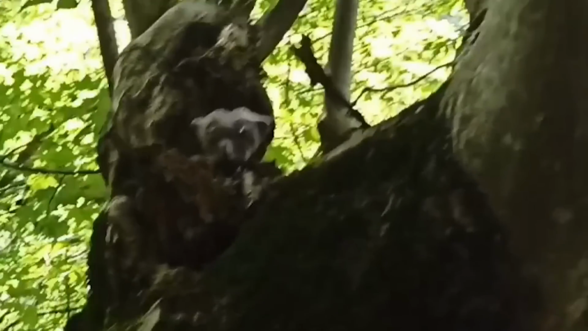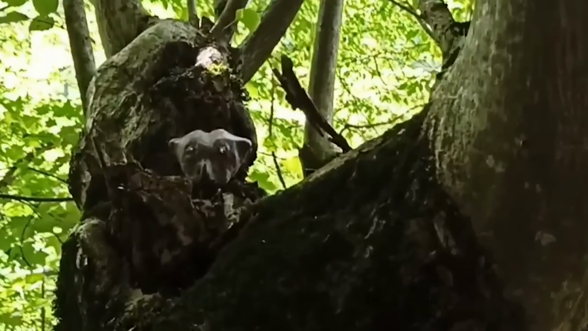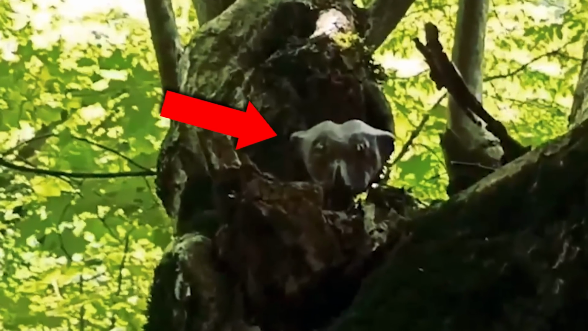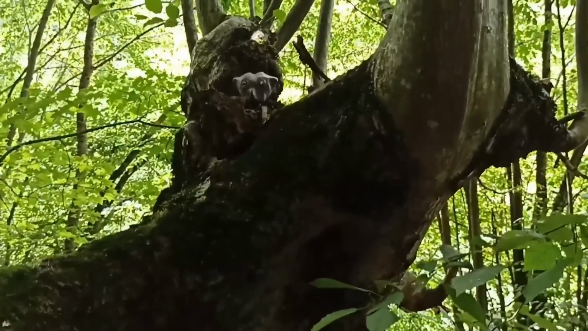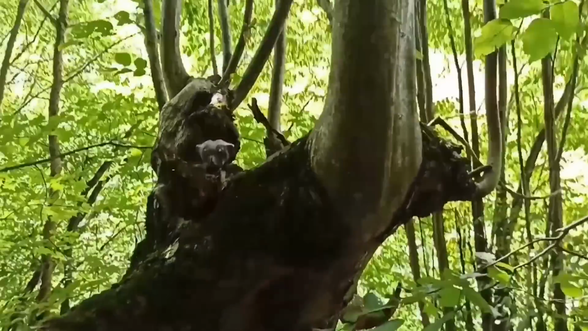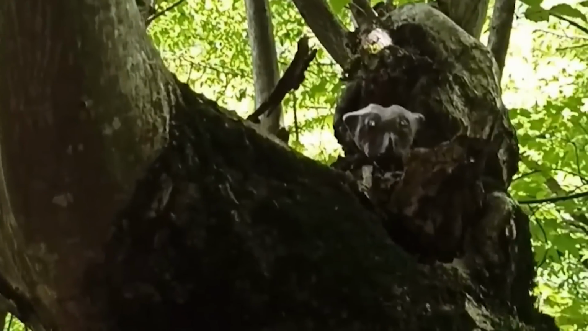Was this a guardian of the forest, a ghostly apparition, or something more sinister? As the truth remains shrouded in mystery, one thing is certain: this haunting encounter has left an indelible mark on all who dare to venture into the unknown. Will you be brave enough to uncover the secrets that lie beyond the trees?